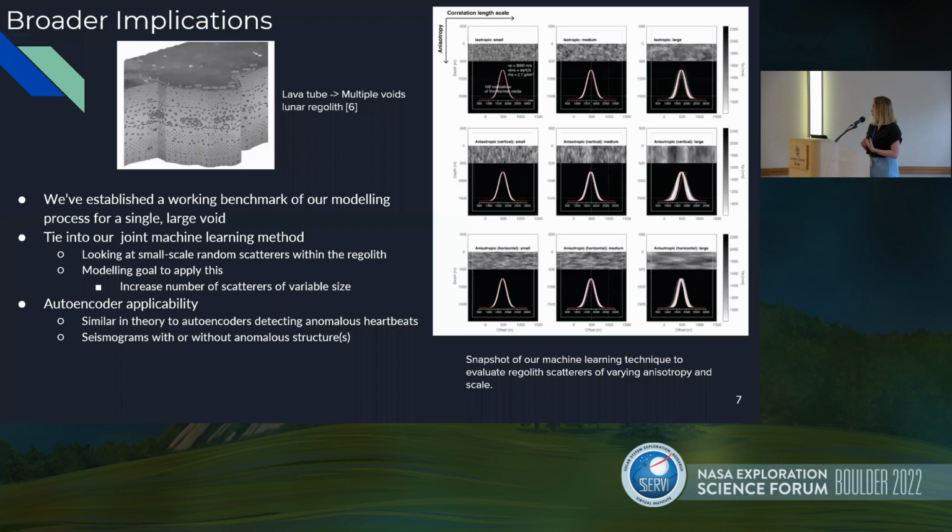And now we want to move towards smaller scale, more random scattering regolith media to create the layer that we would expect above a lava tube. So we're hoping to tie in these models that we have created using machine learning, where we have isotropic, anisotropic, small to large scale scatterers of varying vertical and horizontal sizes. And we hope to apply these models into the code that I've described to create more complex and realistic models.